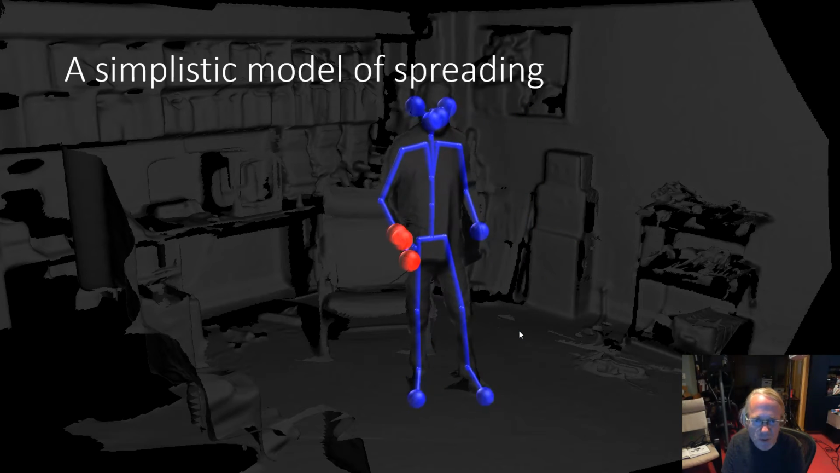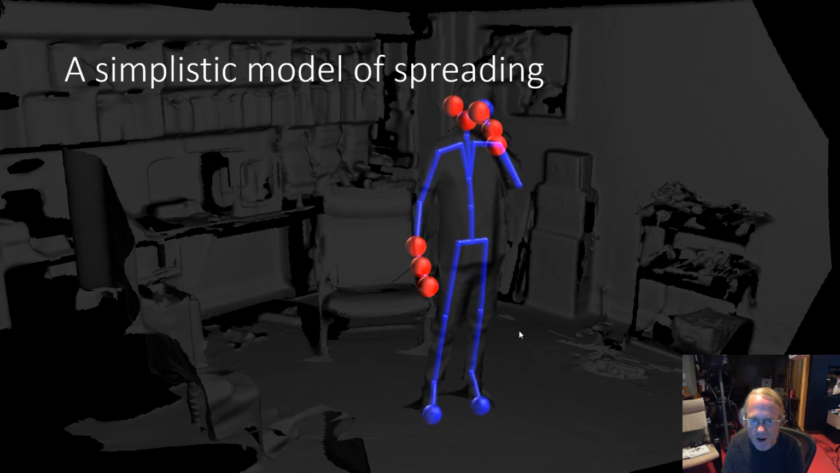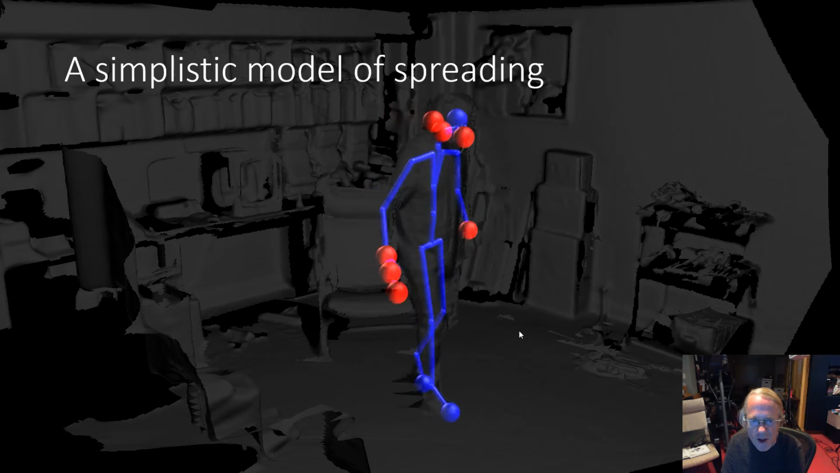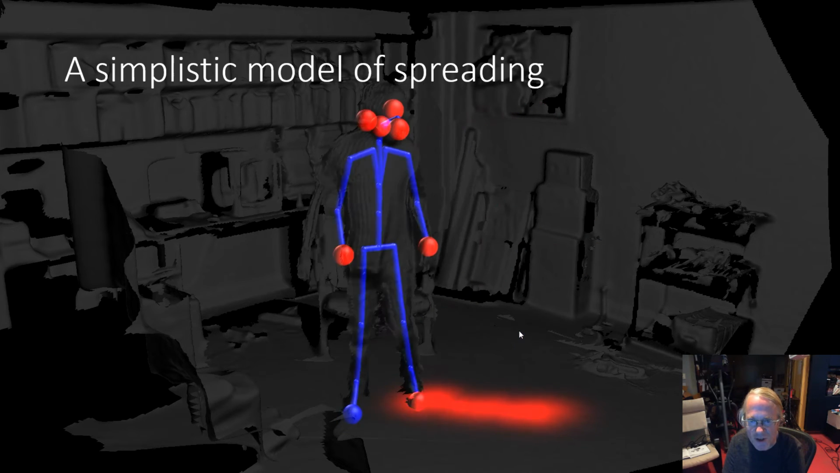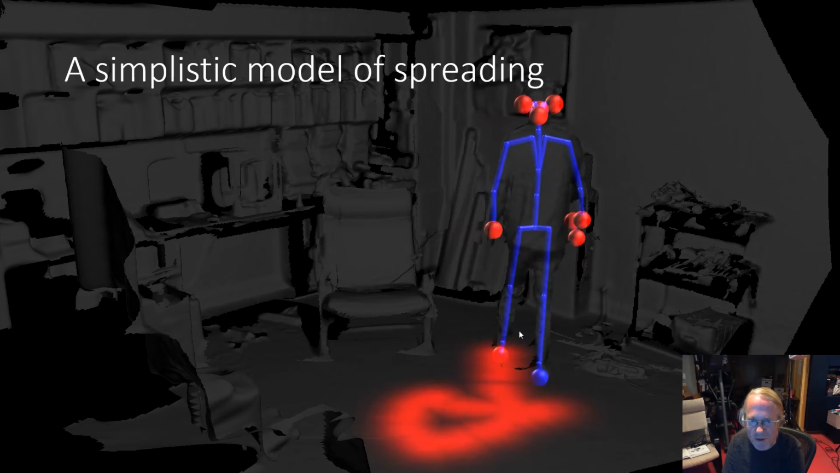We explore a simplistic model of the virus spreading. We first show how joints can spread the virus by touching. Contaminated joints are marked in red. Note how the face joints are marked as contaminated when touched by the right hand, and then the left hand is contaminated when it touches the face. When the foot is contaminated, it then contaminates parts of the physical environment.